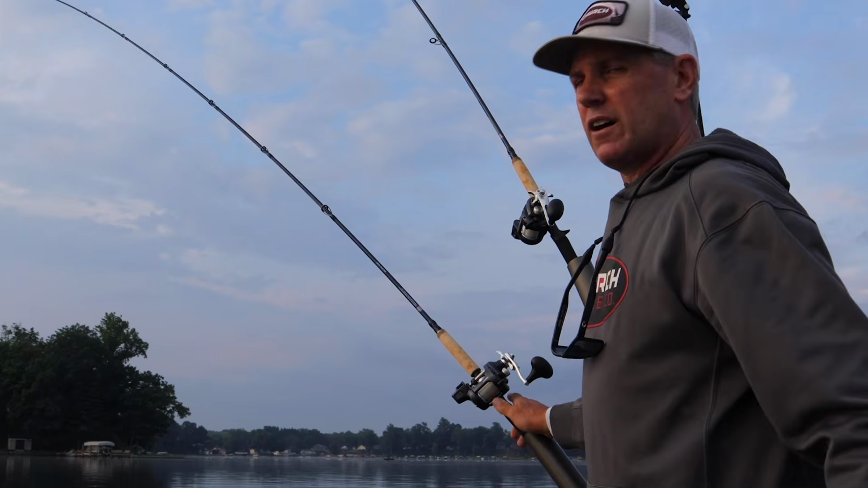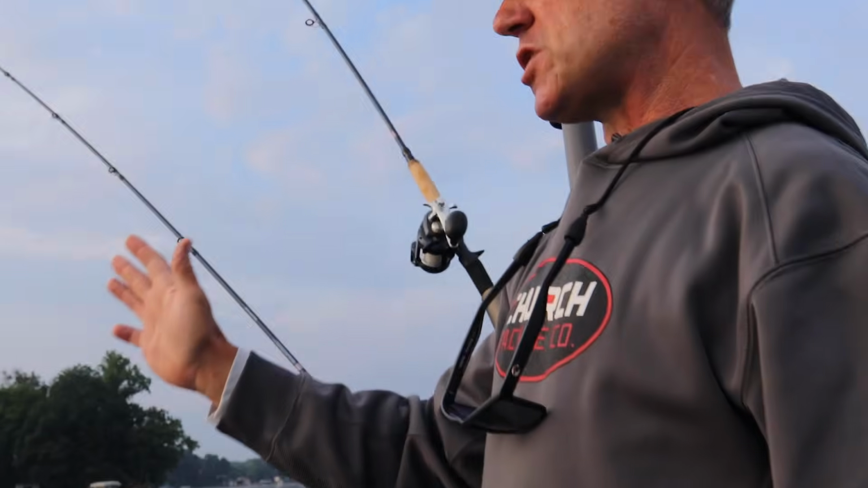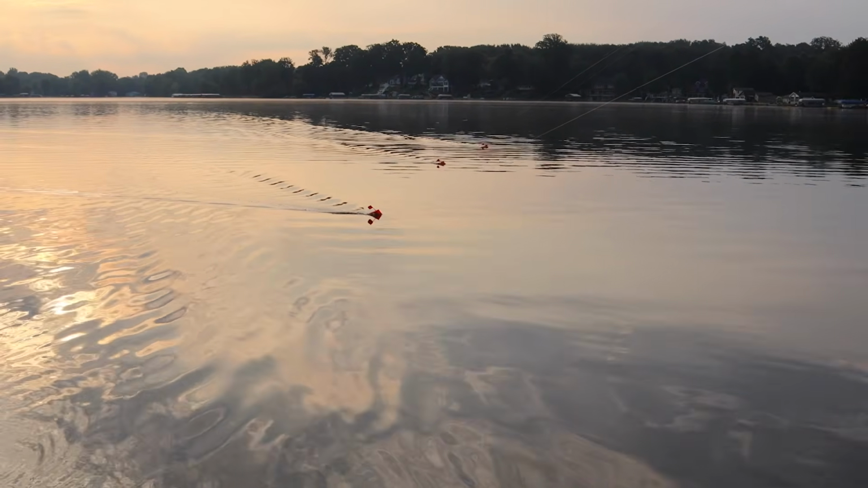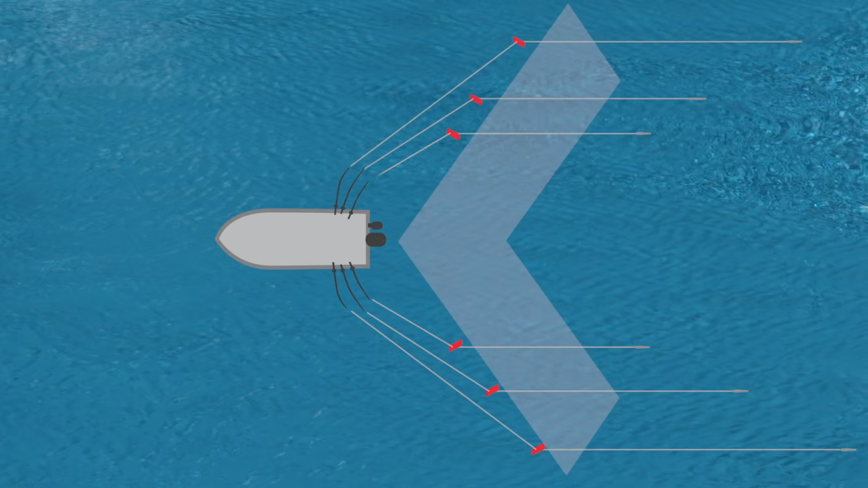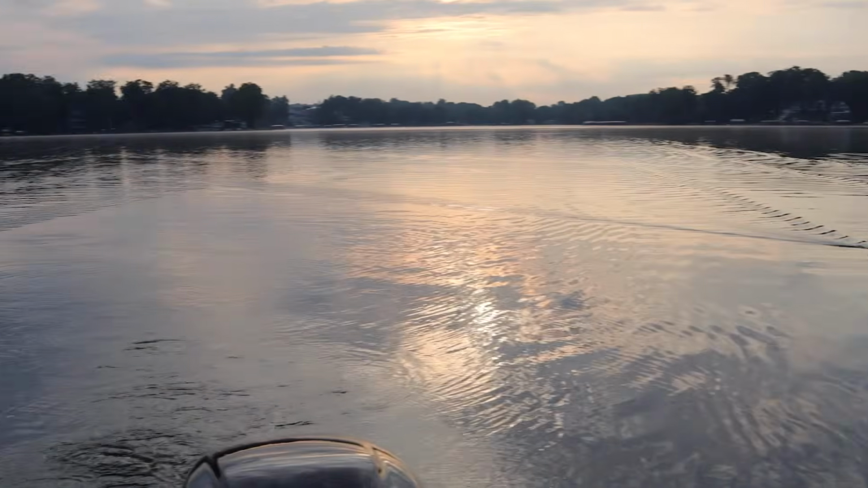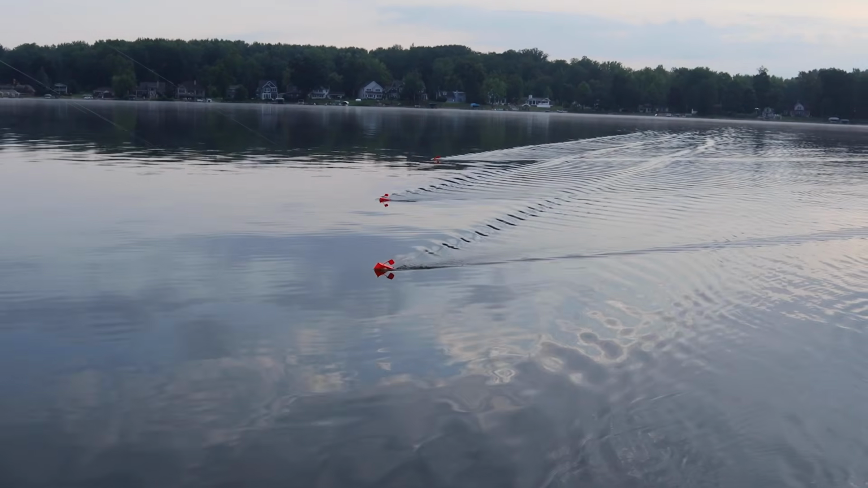The goal is to have your boards running in a straight line. That way, as a fish hits one, or even a weed pulls one out of place, you know that something's wrong and you need to check. You'll end up with a V formation. The outside board will be the farthest one back and the farthest one out from the boat. As you come in, they'll be closer and not quite as far back. That's all dictated by how much line you let out.